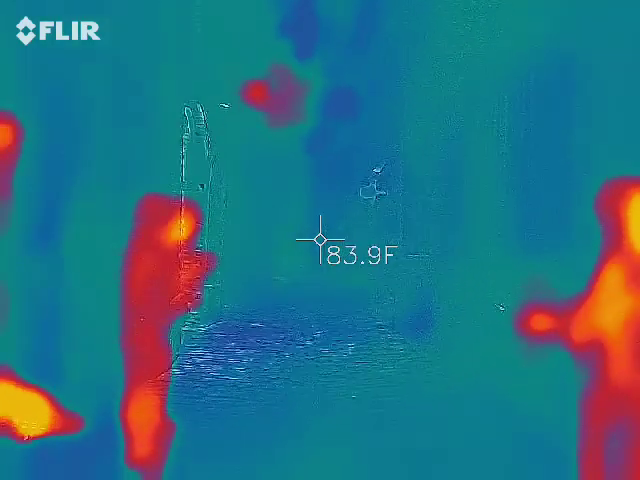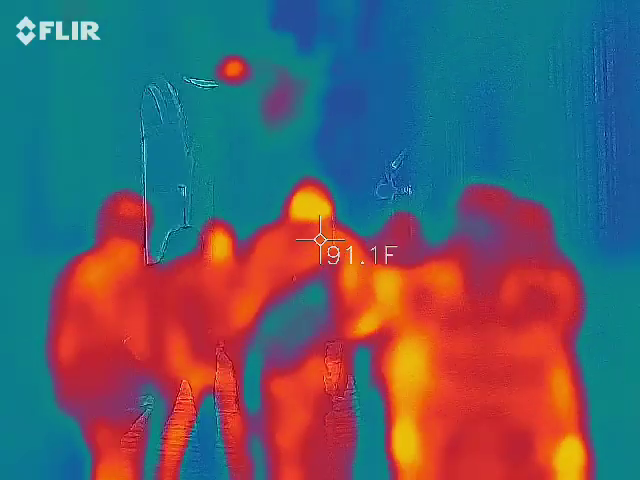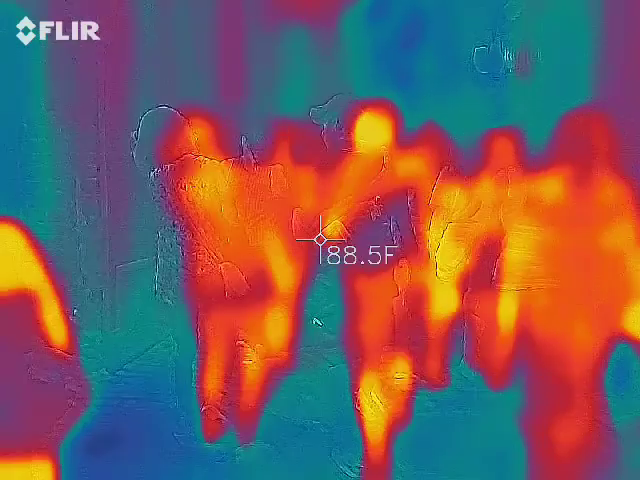All right, let's see if we actually get any EVPs that came out of here. If you could take notes on all this, because everybody has a story.